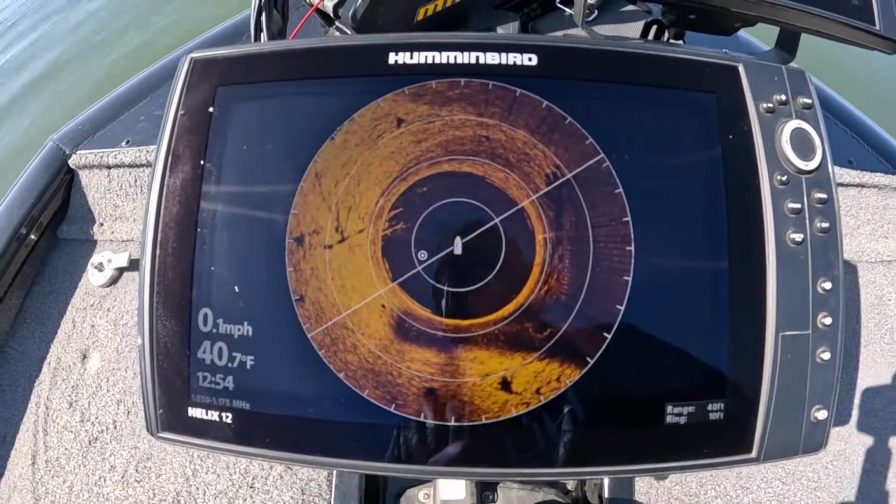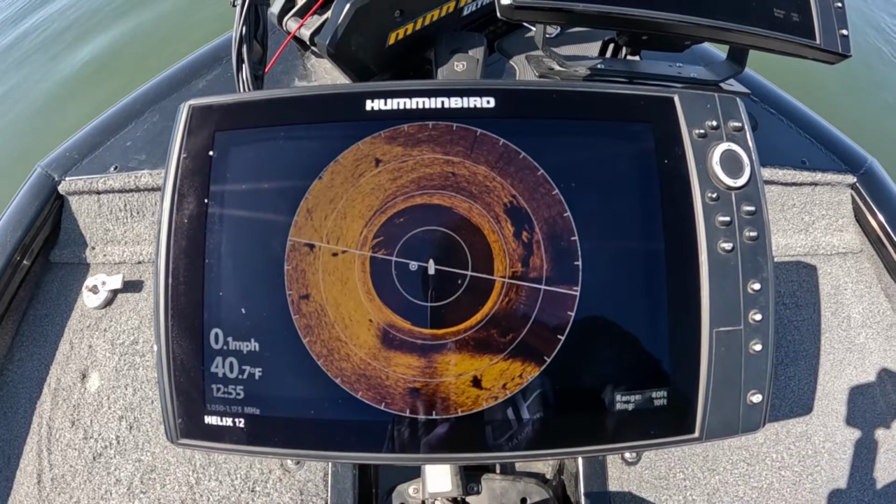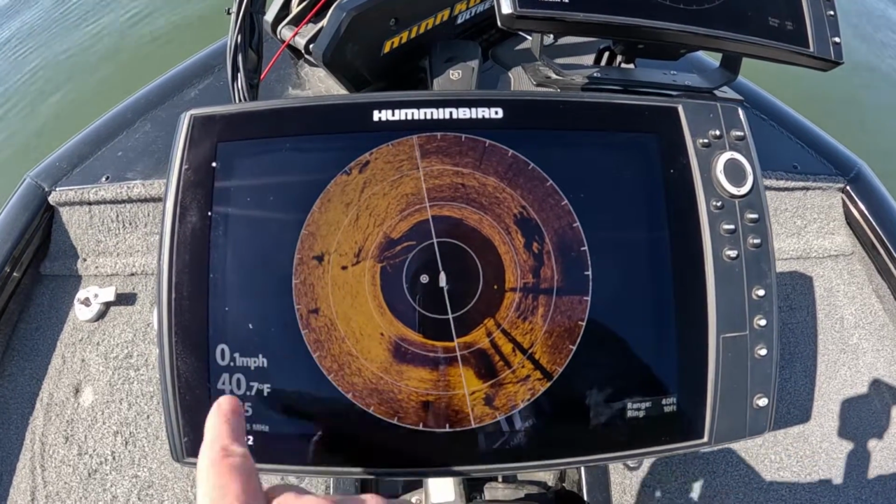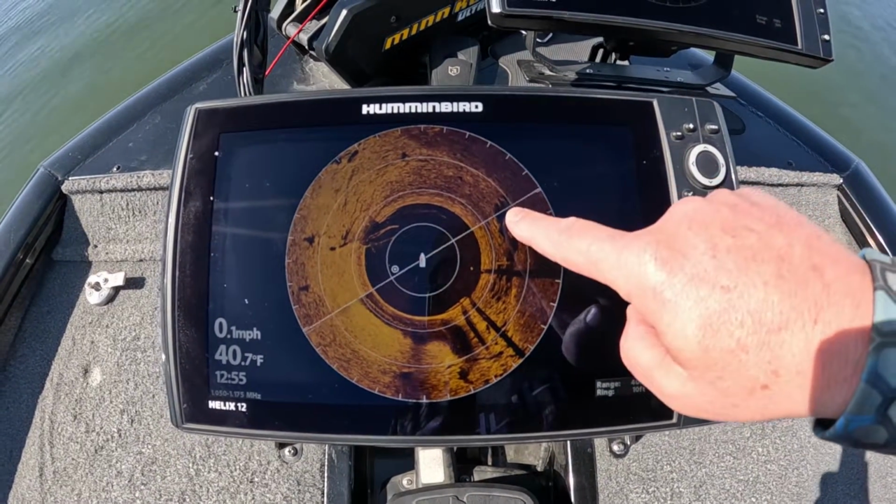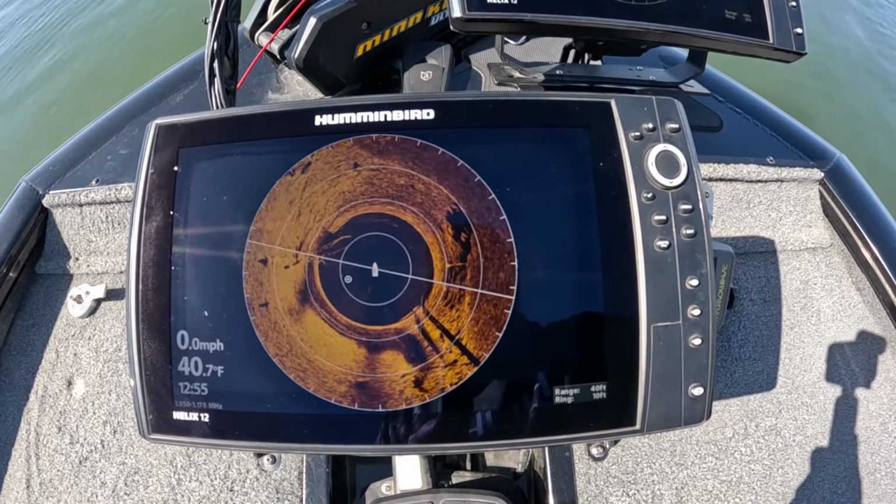Mega 360 is giving us the best image over here. You definitely can see their fish attractor sticking up out of the water into the water column there. You can actually see it kind of going down. You can actually pick out some rocks and stuff, seeing the shadows. Over here would be the buoy, where it's down in the water, and probably the concrete that it's anchored to.